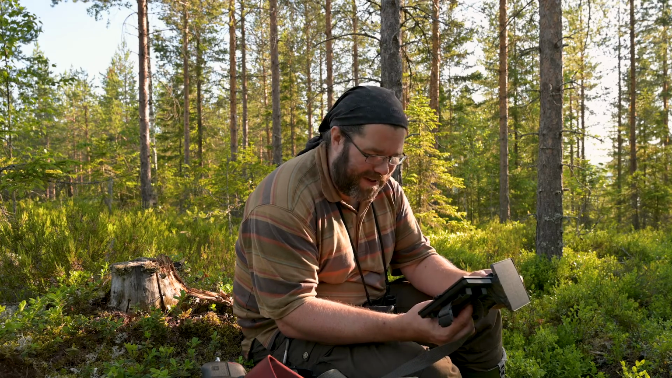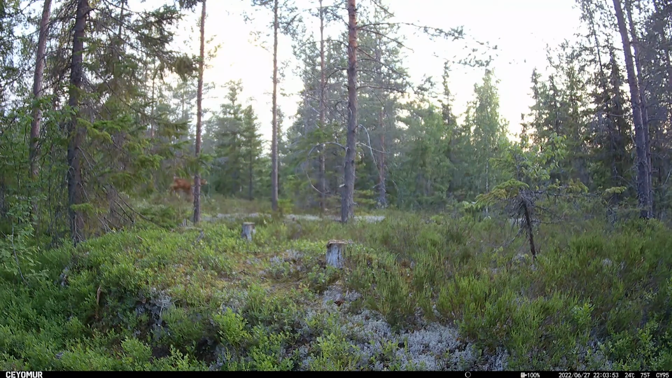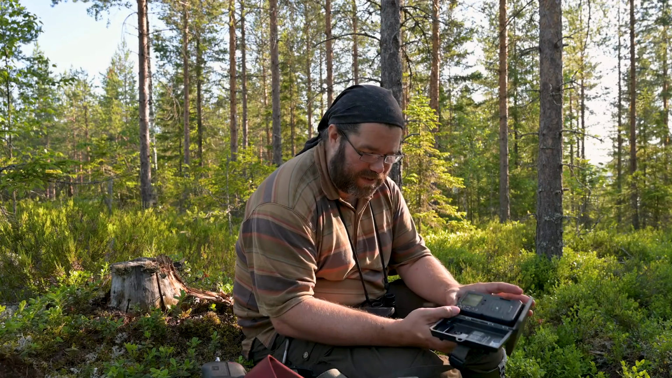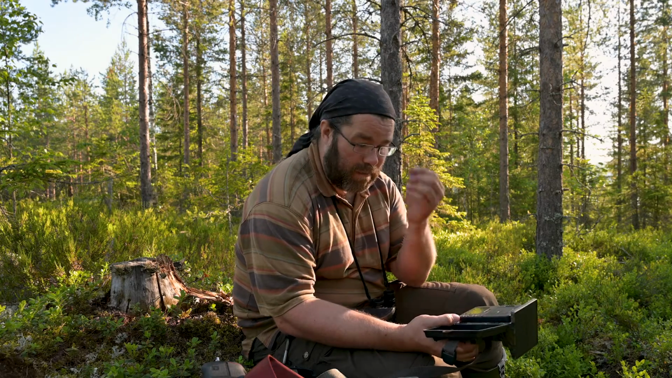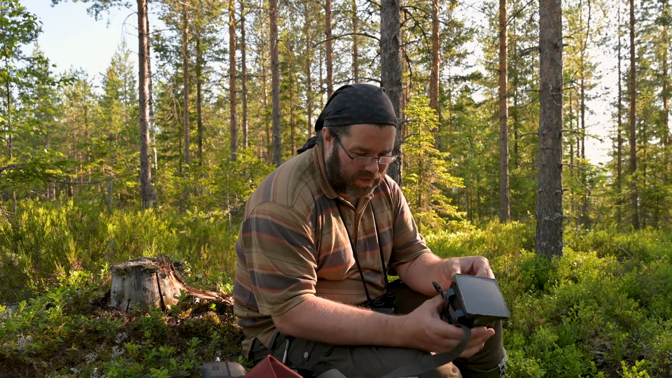Oh wow. Yeah, there's some cool stuff on here. There's an elk with a youngster, so with a calf, and they're kind of bounding around. Oh, that's very, very cool. Nice. But anyway, 19 triggers on here. Let's not stay here and get completely bitten by all the mosquitoes. Let's have a look at what's on the other camera.